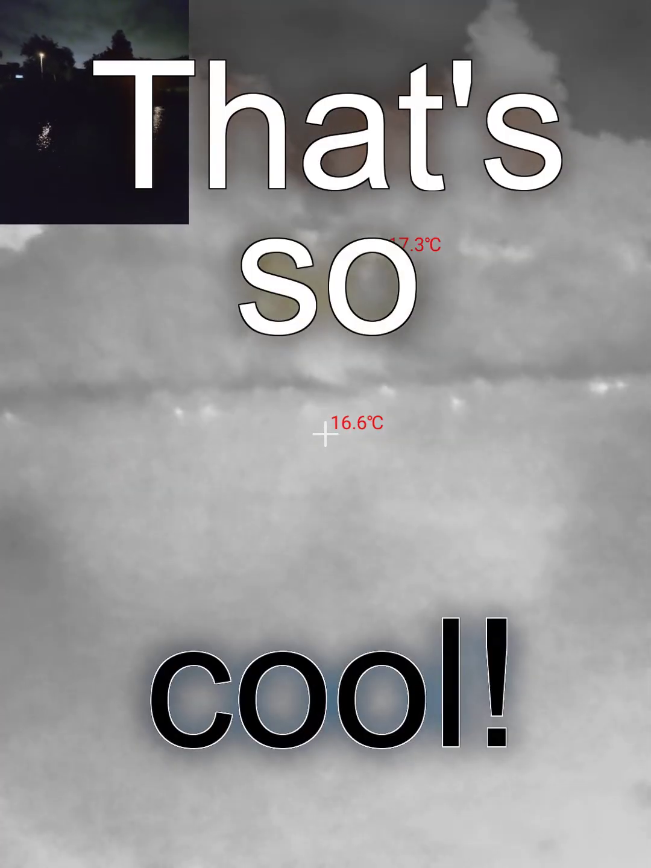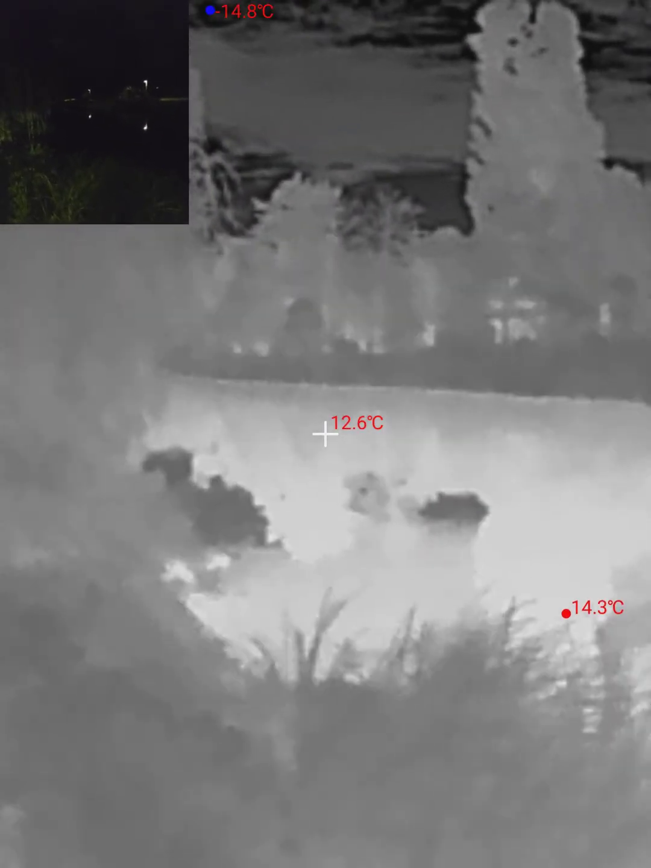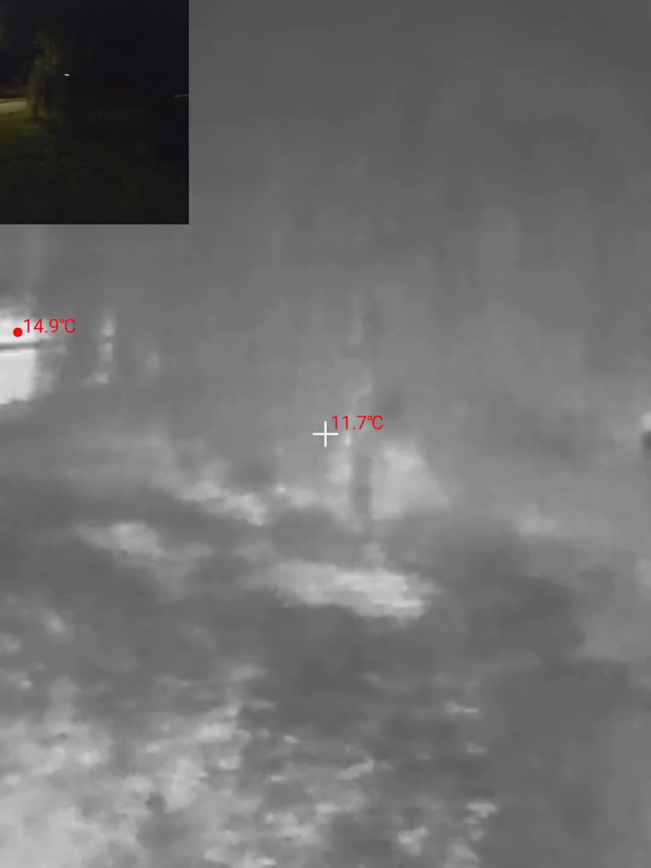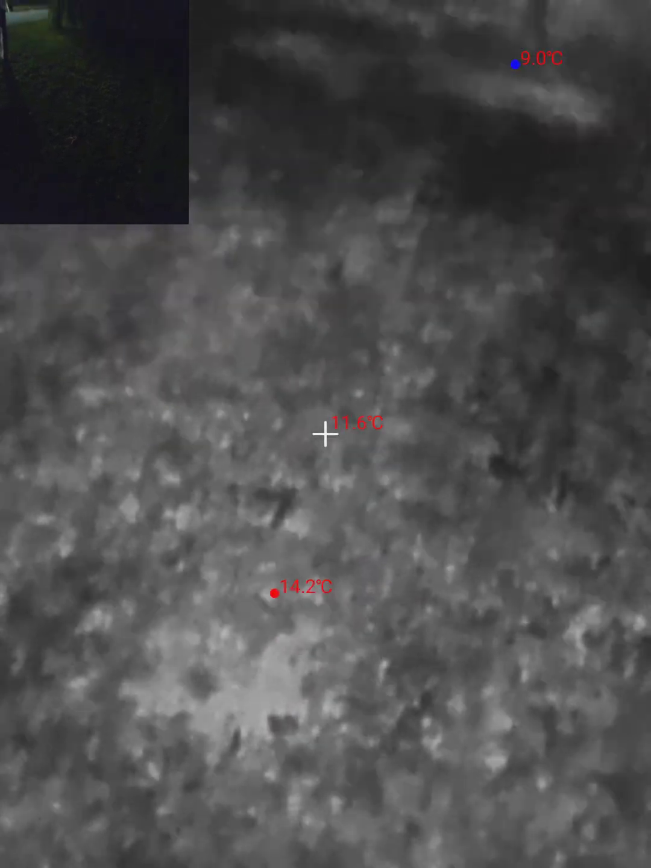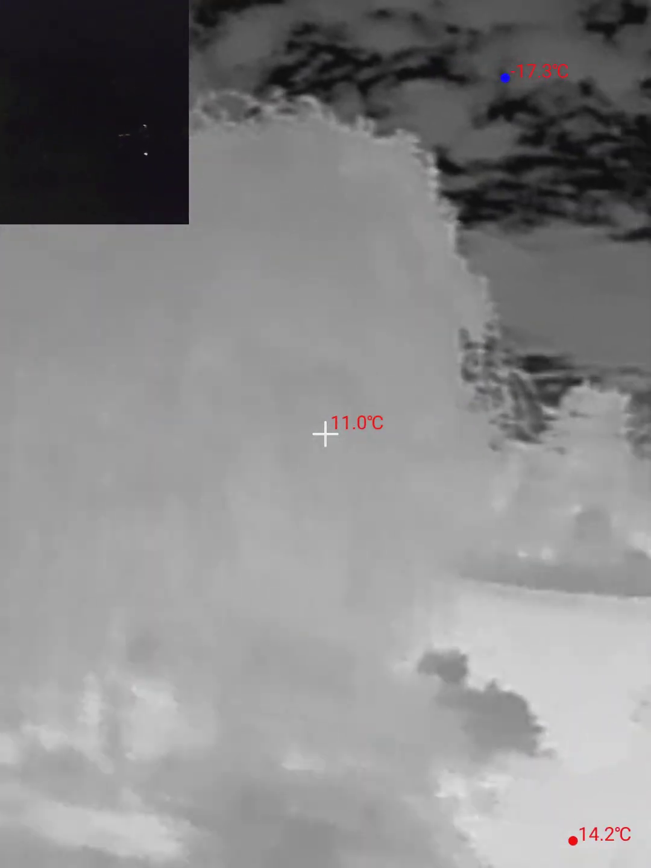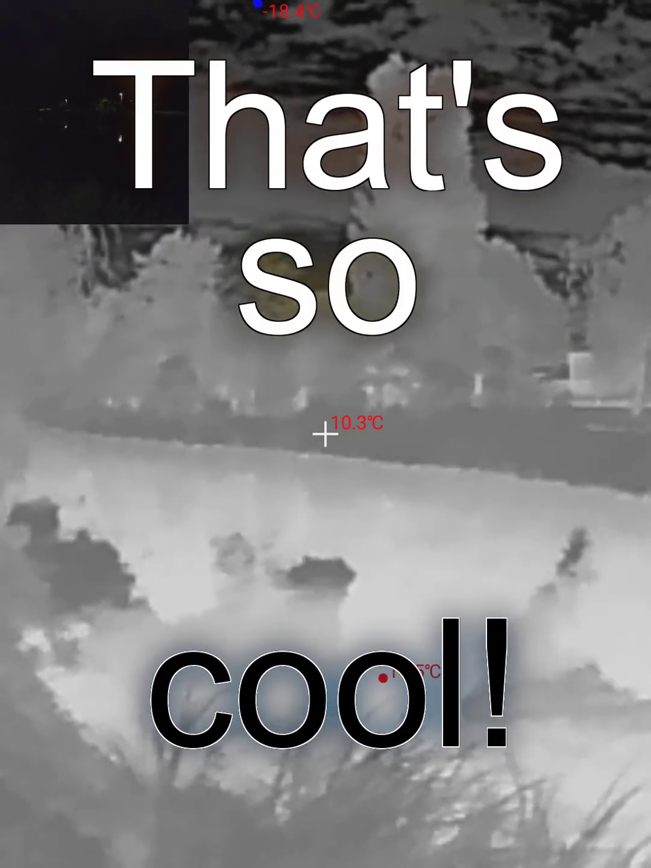That's so cool. Okay, so this here is a river of lava, or it might just be a river that's warm after the day, meanwhile everything around it has cooled down. And just look at the ground here. We can see patches of heat coming through from the dirt, but the grass itself is cool. This is so cool.